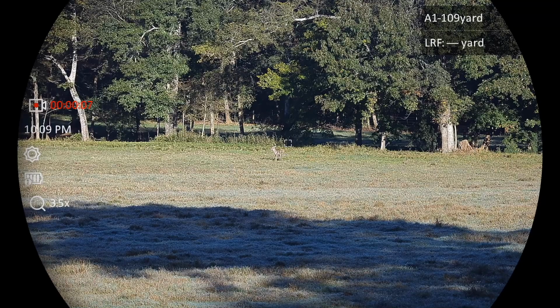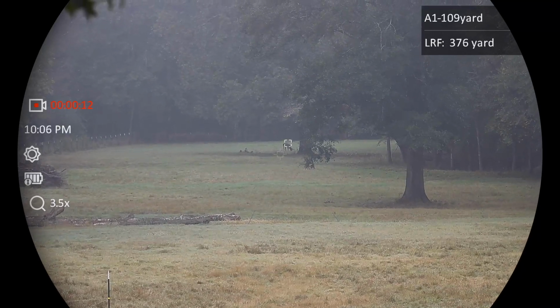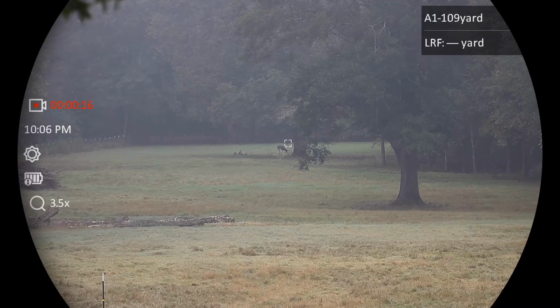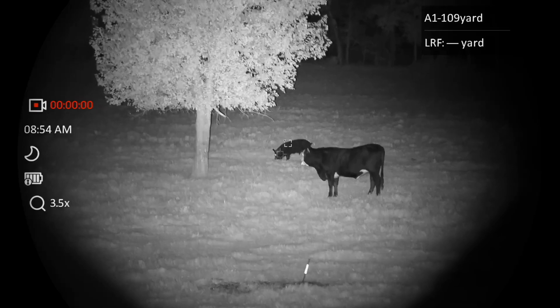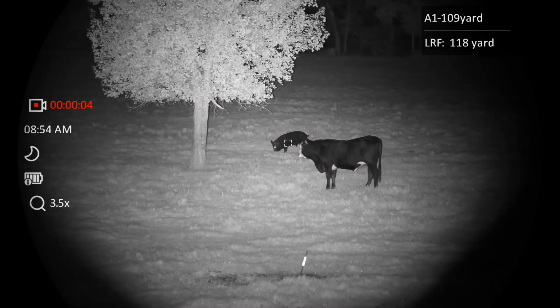If you are hunting in the woods, first of all, you're not going to want a night vision scope. Night vision in the woods is not going to be good because the IR light is going to reflect off of every obstruction in your view, reflect back up in the scope and make it where it's not even going to be very useful at all. So this is going to be good in a wide open field.